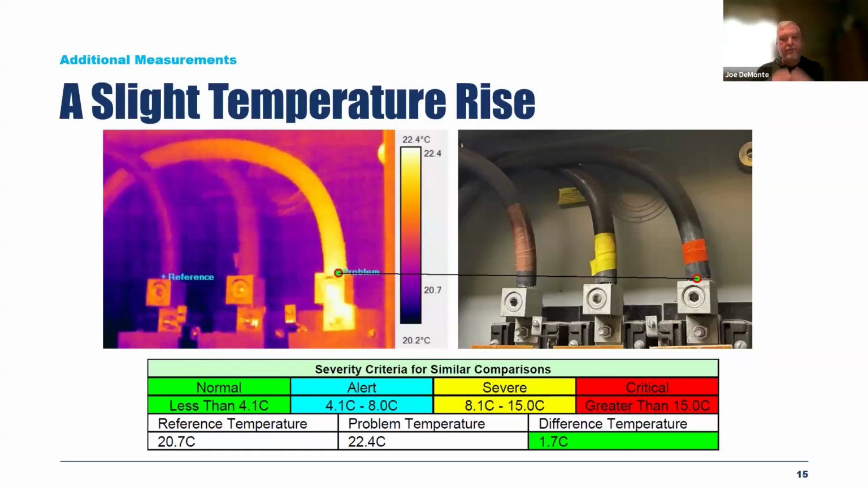So let me give you another example of where this is going and why temperature alone is never enough to truly understand the health of the equipment in electrical thermography. This is a disconnect that I took two years ago in Denver. As you can see, I used a very high resolution infrared camera with very good sensitivity. It looks a little grainy because there's almost no load on this. This is a 400 amp disconnect with very, very low load, which I'll show you.